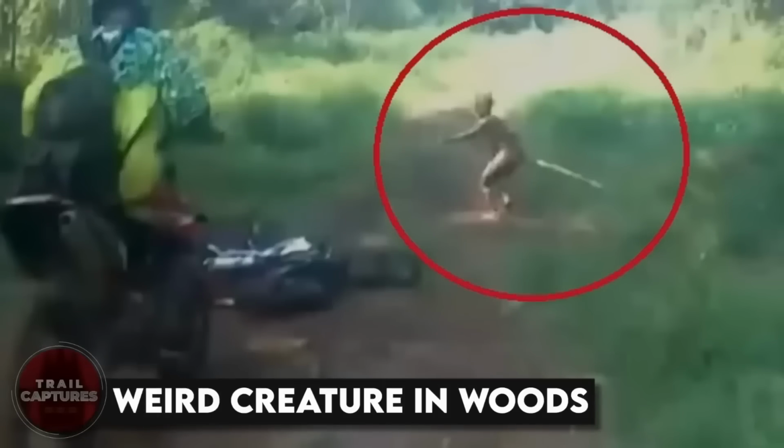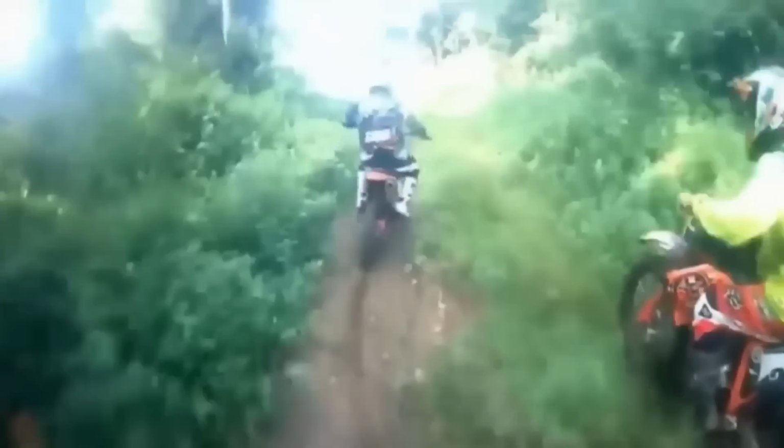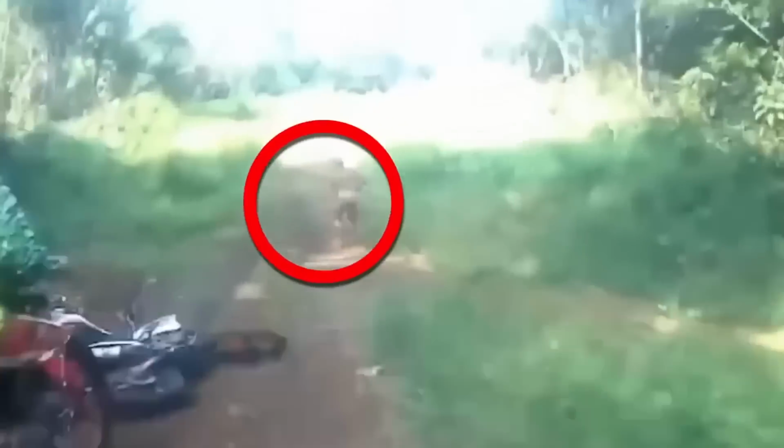Weird creature in woods. Well, on their routine bike ride along steep tracks, a group of bikers encountered a terrifying experience that would haunt them forever. As they ventured deeper into the forest, a strange humanoid creature suddenly emerged from the side of the track and quickly started running away.